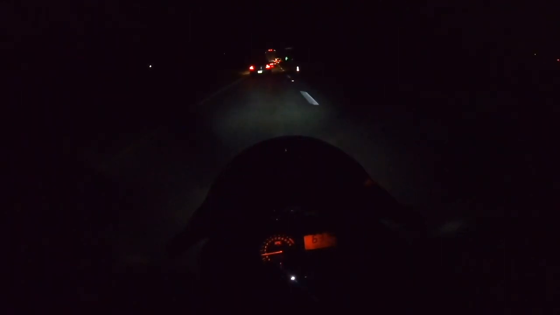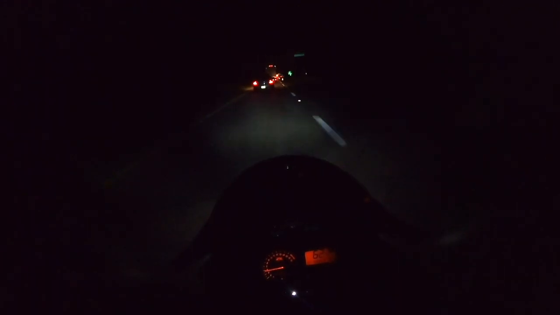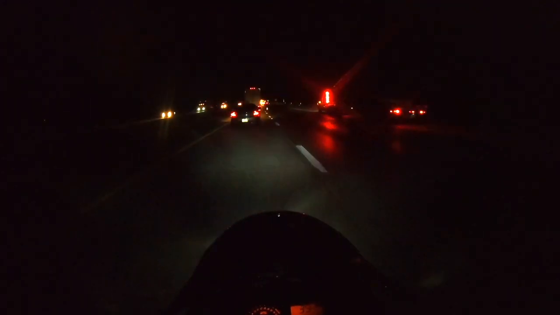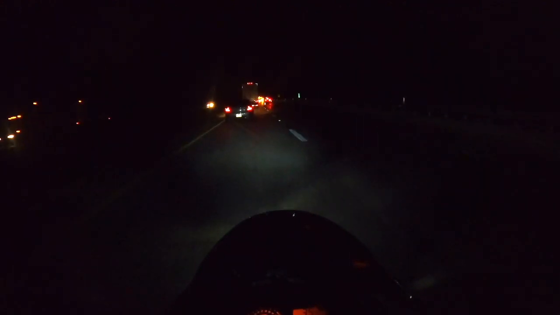How you guys feel about my clutchless shifting? Yeah, I think I'm gonna call it at this. I don't think there's much else going on. It's pretty dark. I don't know where my exit's at. How do I take the exit? Can I take the exit?